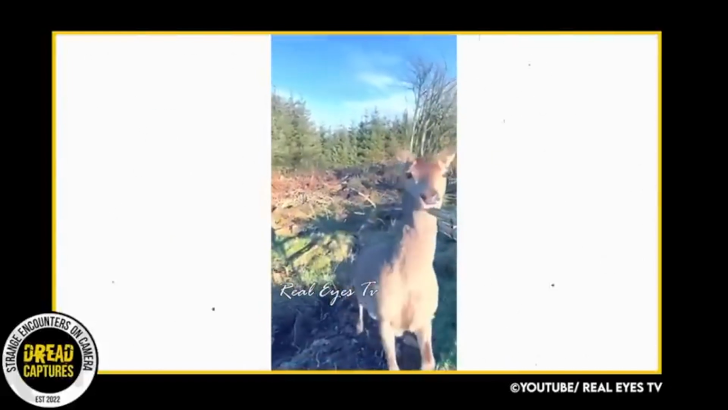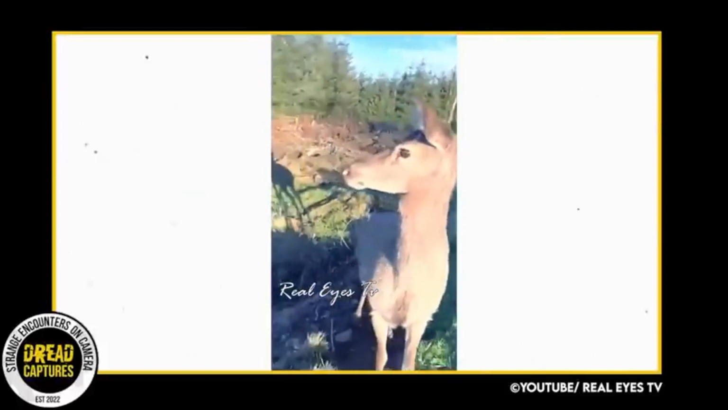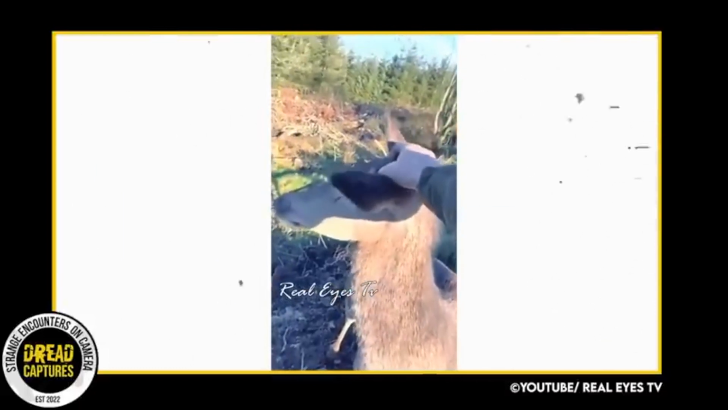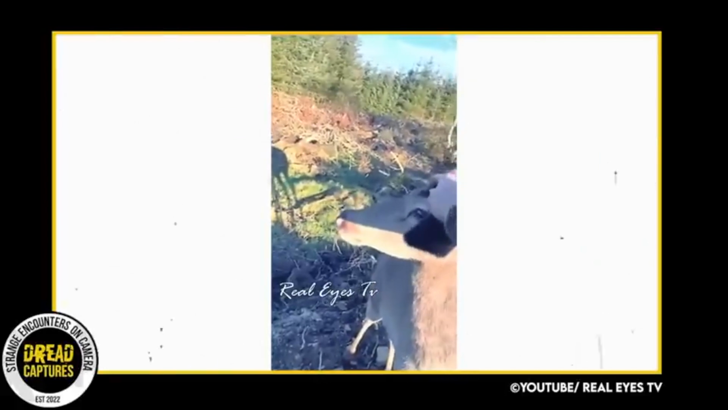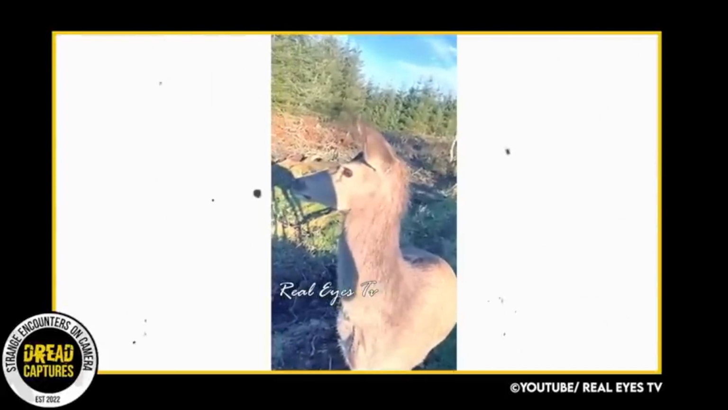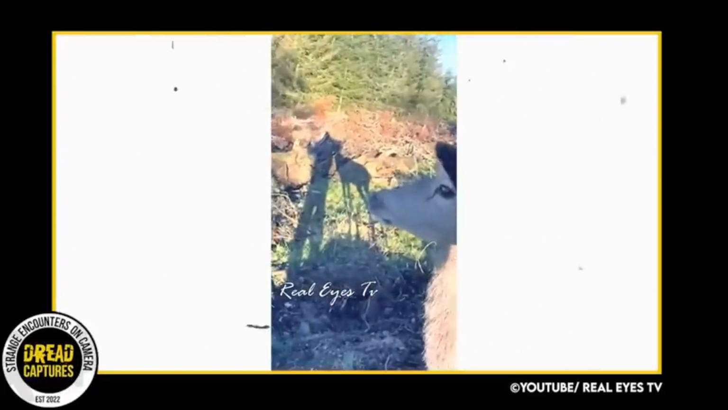You can see as the man puts his gun up because, well, he doesn't know what the deer might do. This is one of the most off-the-wall things for a wild animal to do. The man even pets the deer and starts to laugh. All the while, the deer is locked into something on the left of the screen. What's going on over there? I wish we could see the area that they were looking at to see if we could see anything.